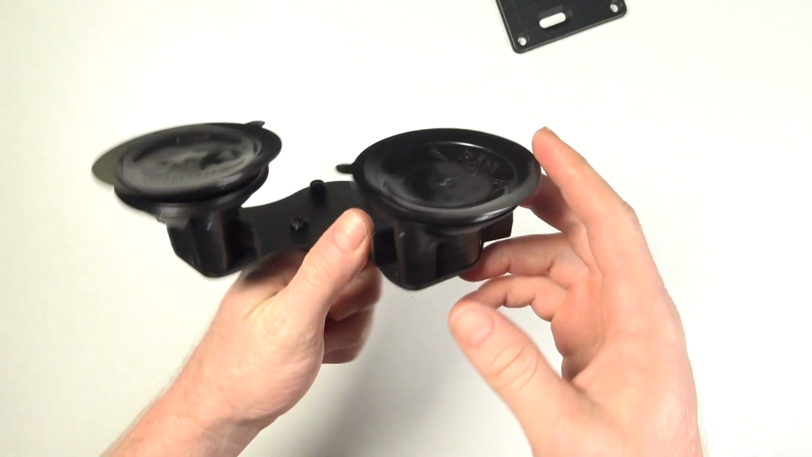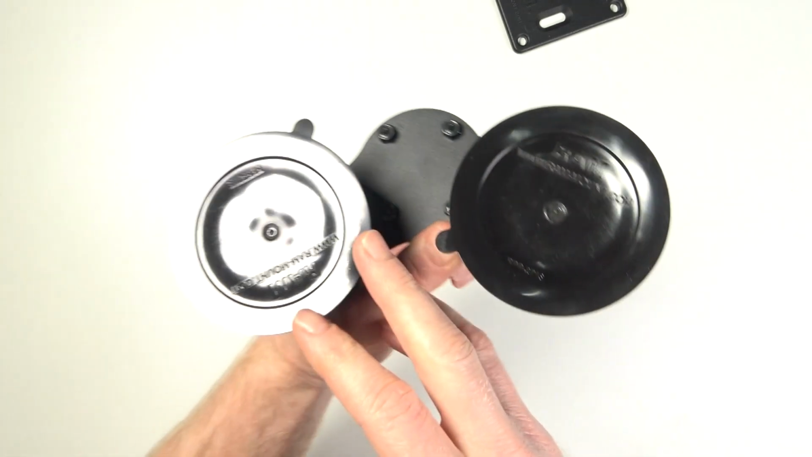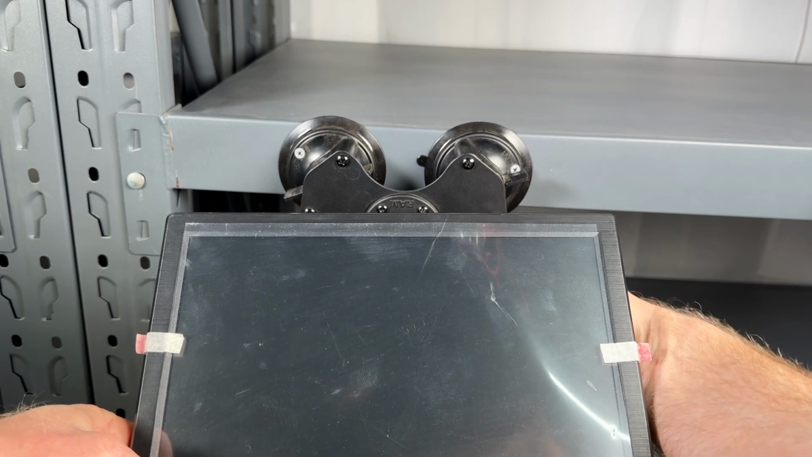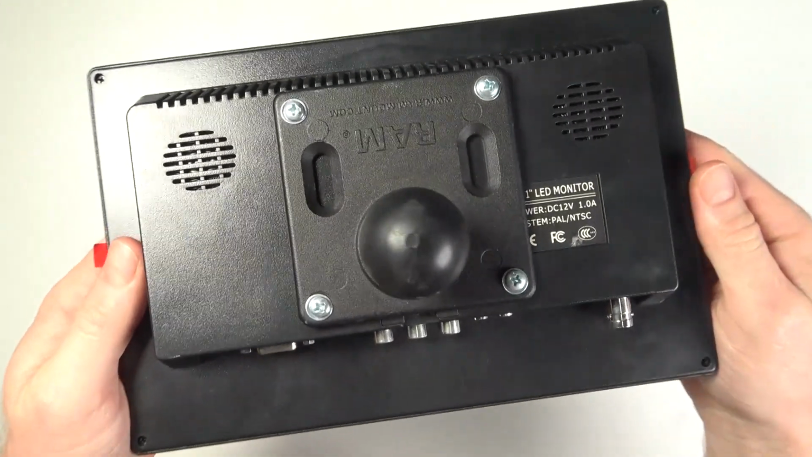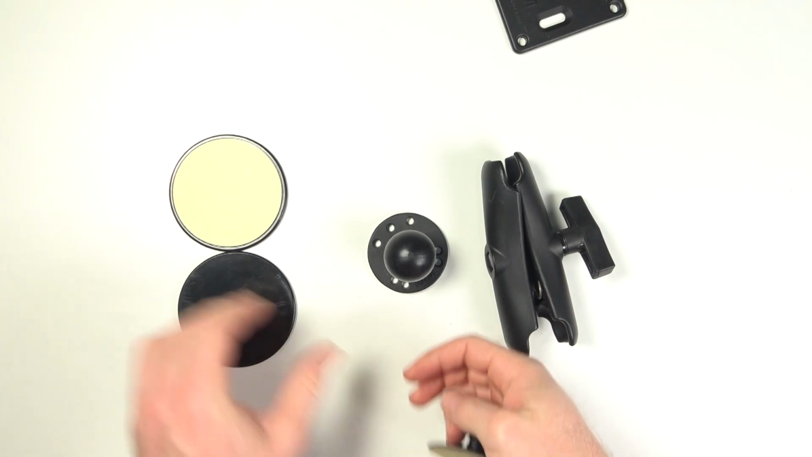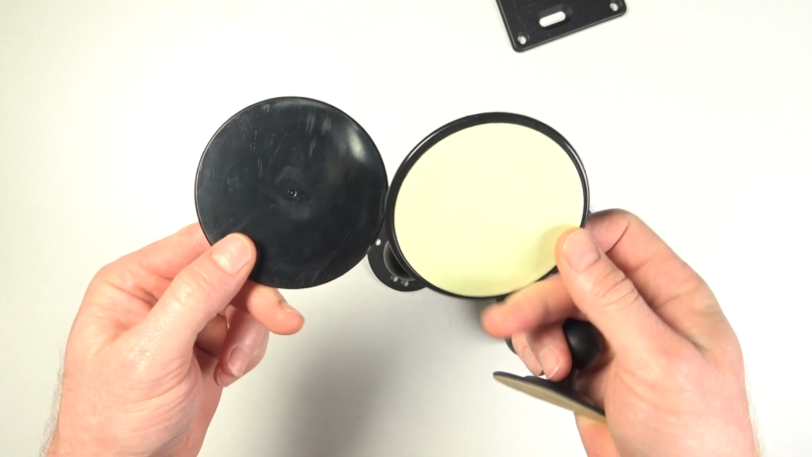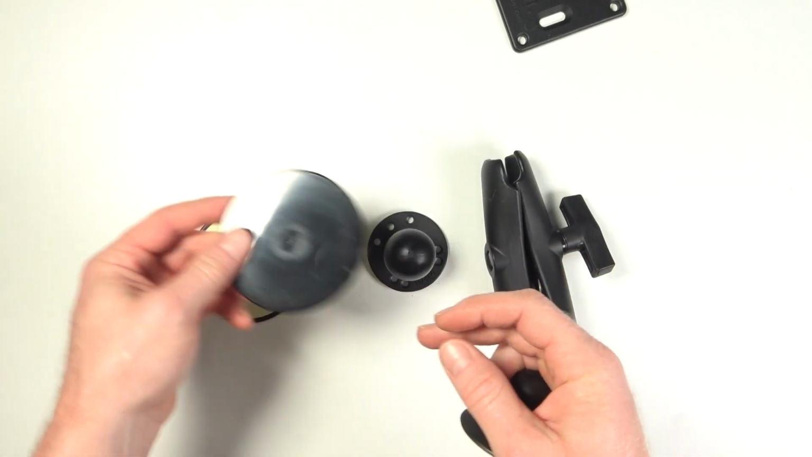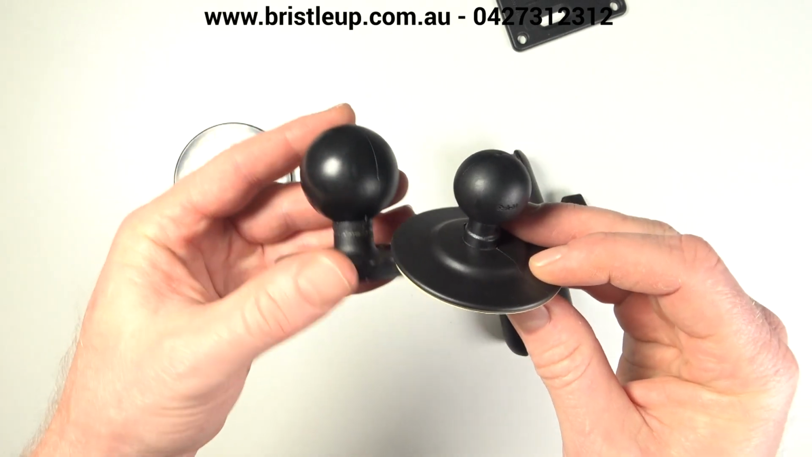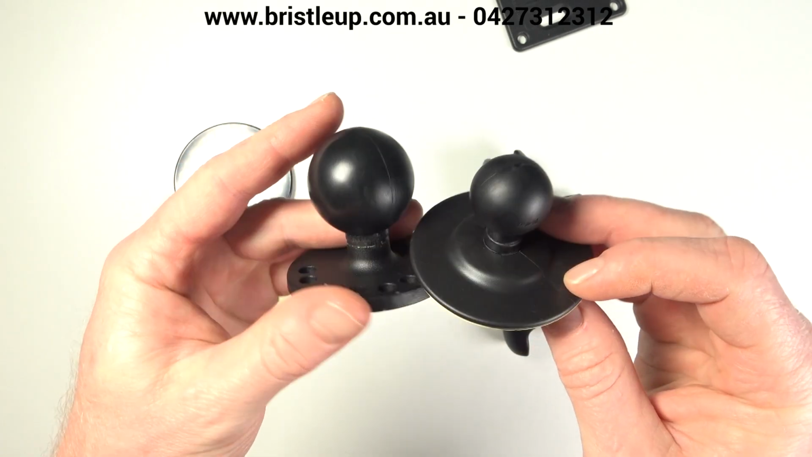Monitors can be dual suction window mounted, much the same as tablets, but as stated, only work with C-size parts, which isn't a bad thing. C-size parts are bigger and can hold more weight. You can also use the adhesive suction cups if you have a flat surface to stick to, just the same as in the tablet scenario. But you can't use the flexible adhesive mount as it's only available in B-size balls at the time of filming.